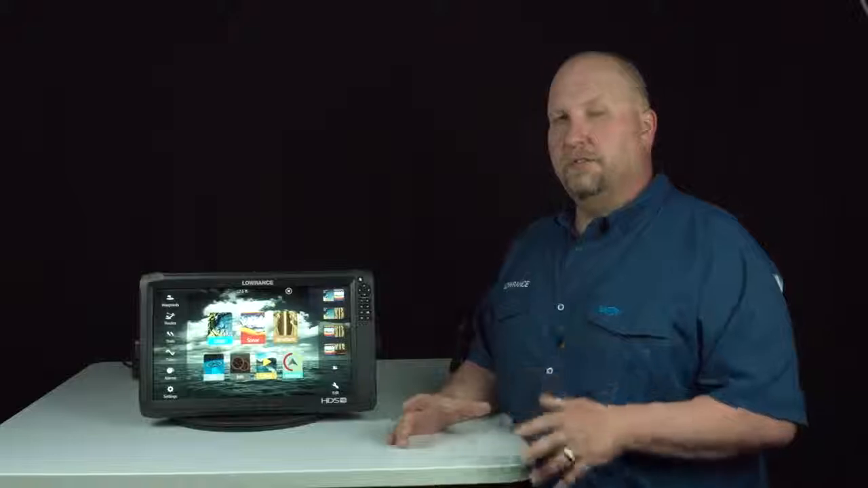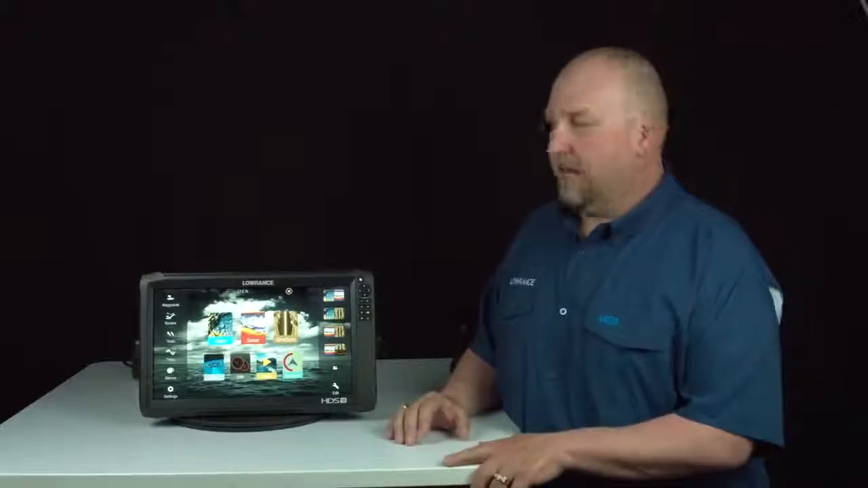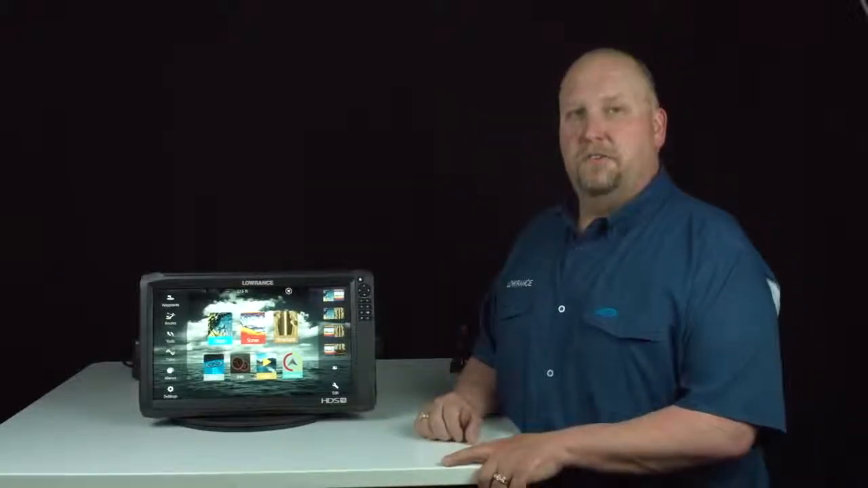So that in a nutshell is how everything works. Anytime you're dealing with your TotalScan transducer, you always want to be looking at channel 2 as your source. While it seems really complicated, it's actually pretty easy once you remember that. So now, let's get these units and go to the water.